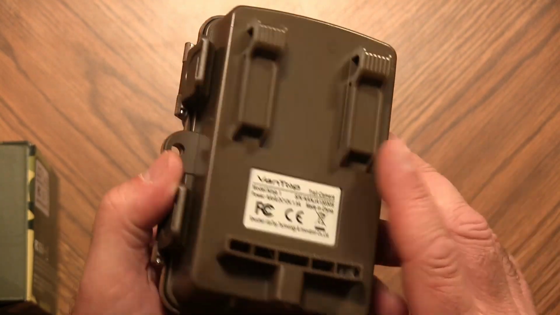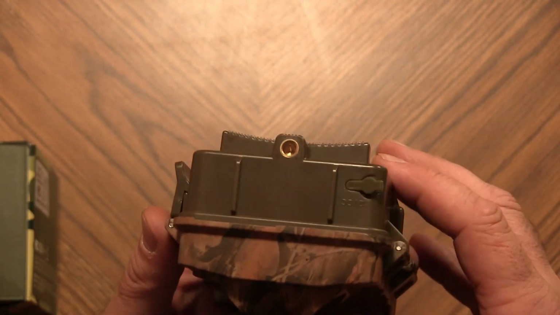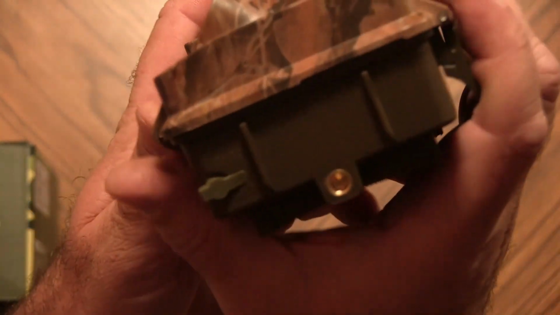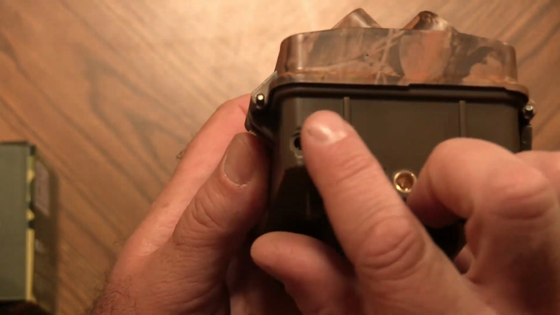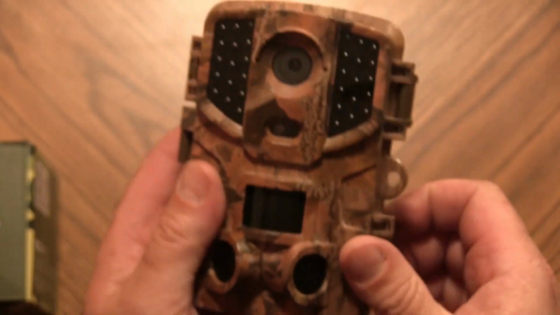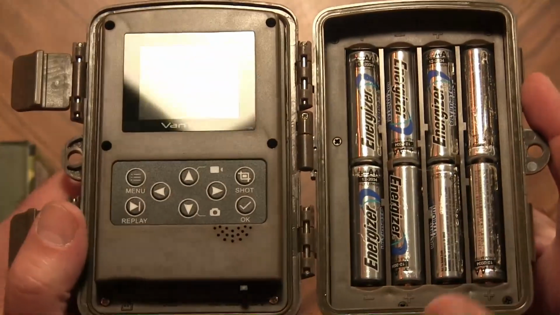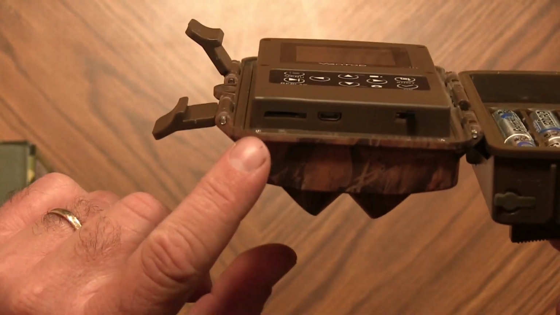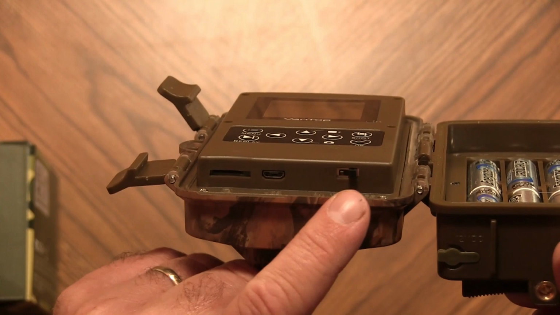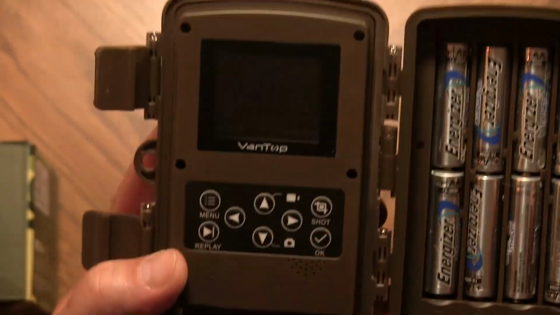Here's where your tree strap would fit onto. It does have a 1/4-20 mount on the bottom of the trail camera. Has a 12-volt external power port right here, so you could put in solar power or an AC adapter. Inside the camera, I did already put in 8 batteries. It does take a micro SD card. Here would be your USB slot and a 3-position switch: off, setup, and on.